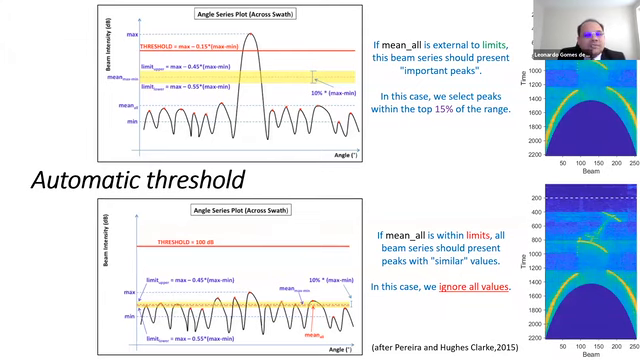When it's outside the limits, some peaks are considered to stand out. So a cutoff value from the maximum is defined, and all data below this cutoff are rejected. So in this time slice, I'm just considering this piece here.